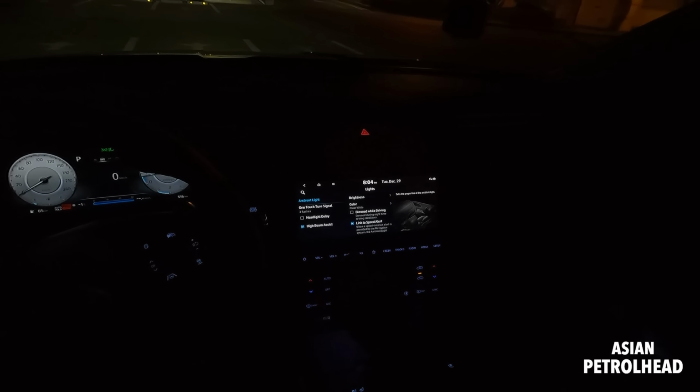And some of you guys will be waiting for the moon lamp, so let me just show it to you. Go to light, ambient lights. Let's go to color.